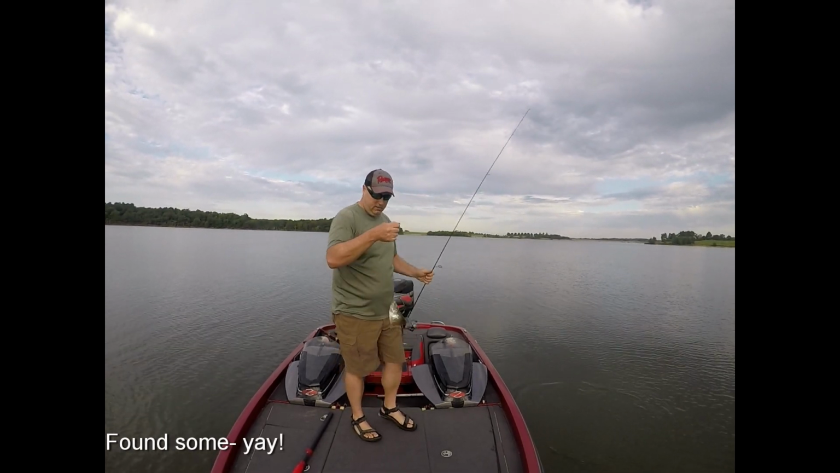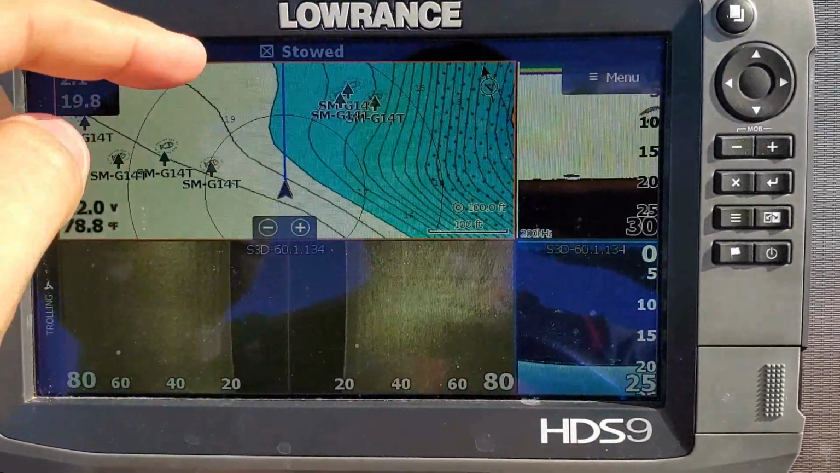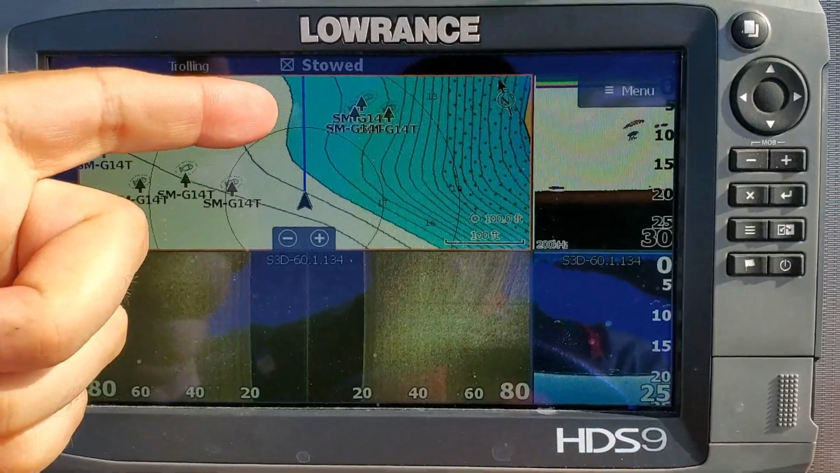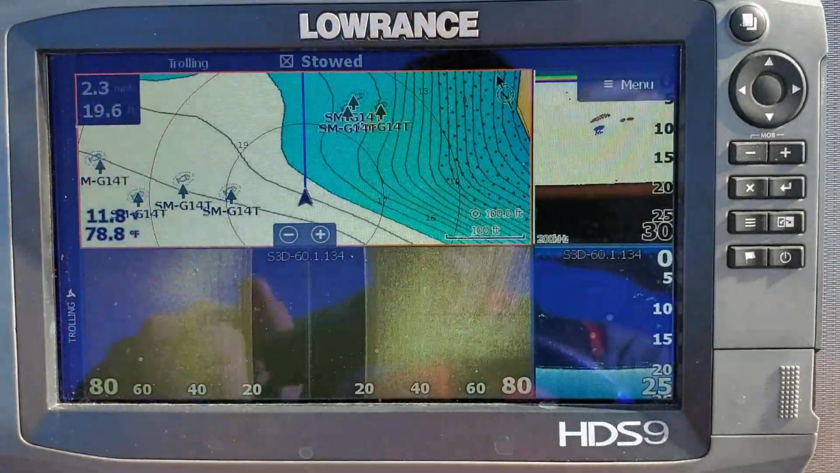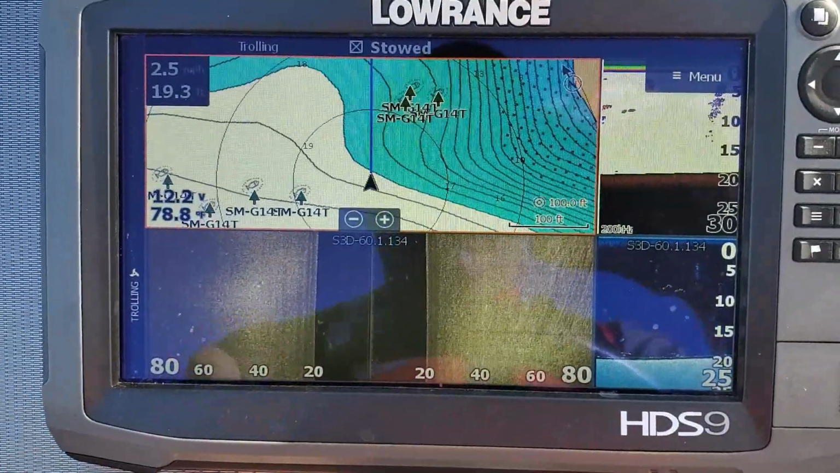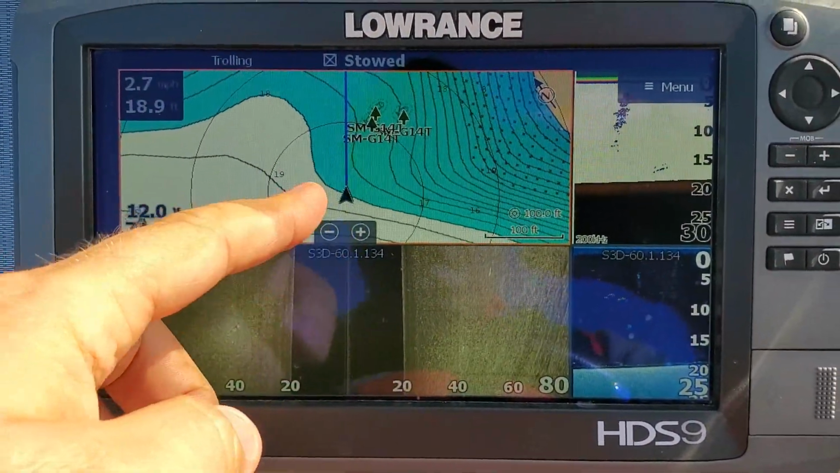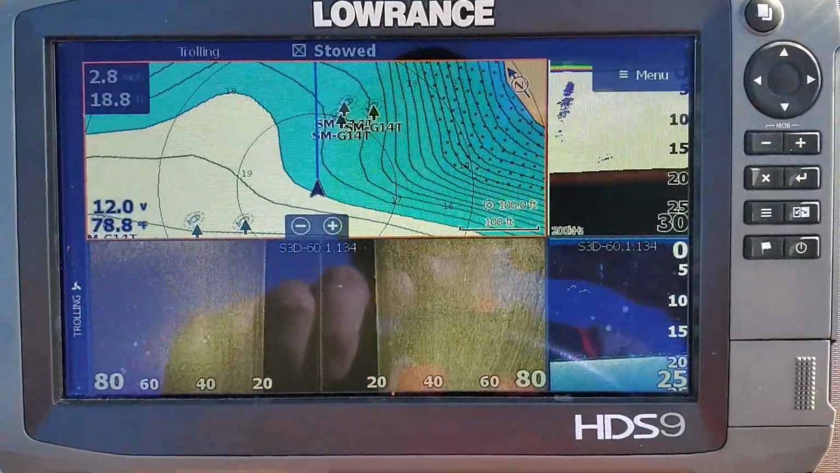Alrighty, there we go. So here's some trees that I've already found. In fact, they were already in the Navionics chip card, my mapping chip card, and we're gonna drive right next to those. Now I'm gonna be over to the left-hand side of them because to see them in my side imaging, I don't want to go right over top of them.